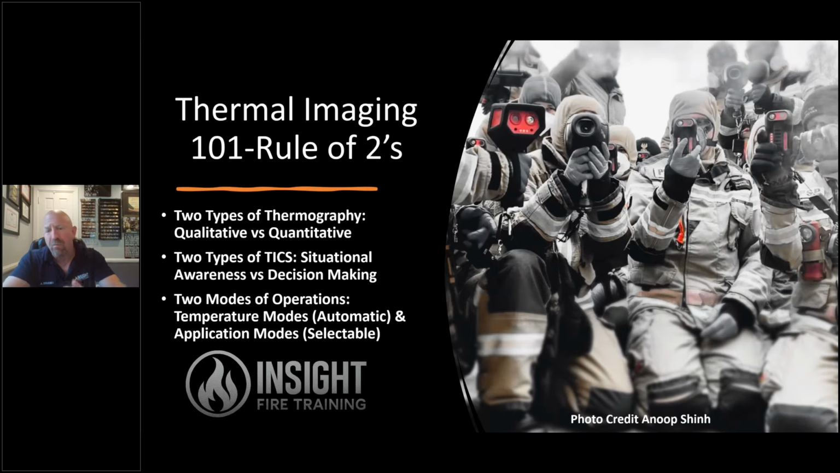As you've heard us talk about before, we talk about the rule of 2s when we talk about thermography, the 2 types, qualitative versus quantitative. We're doing qualitative thermography. We're looking for actual patterns of measurement, not actual temperature measurements themselves. And then we know there's 2 types of cameras: situational awareness and decision making.